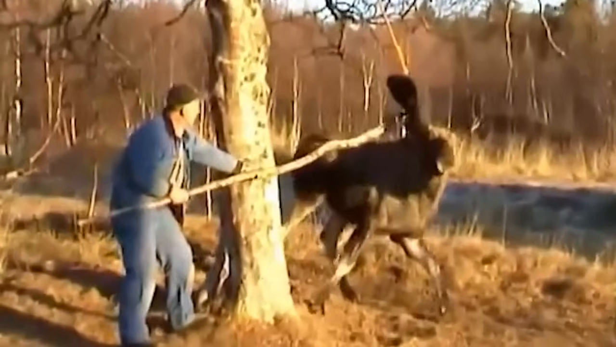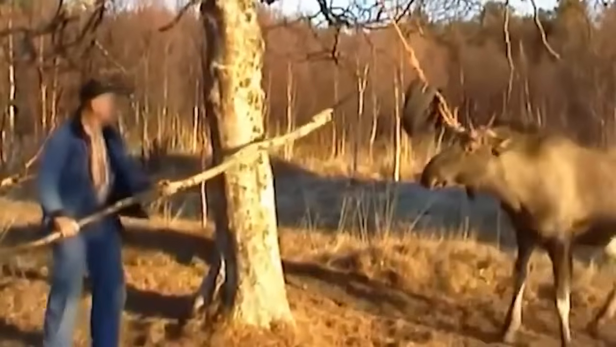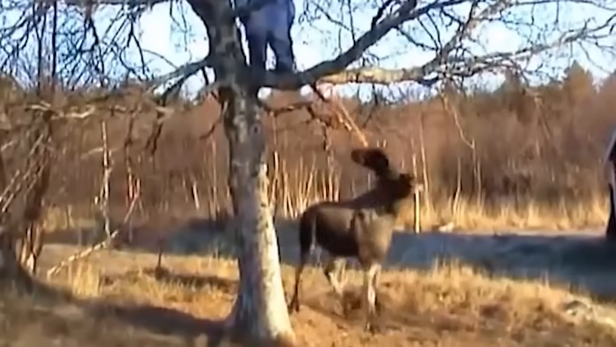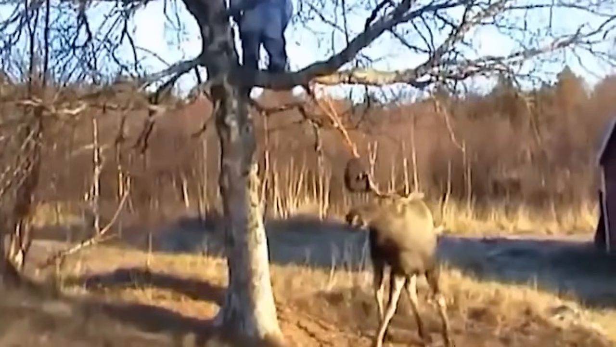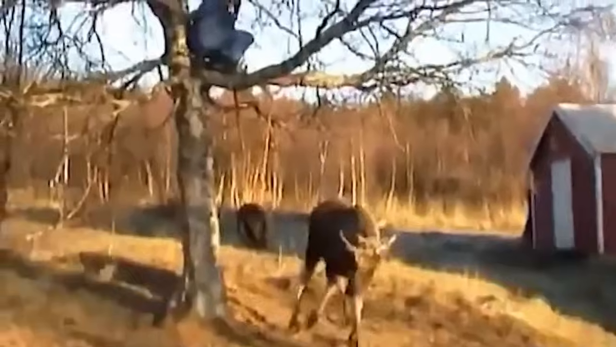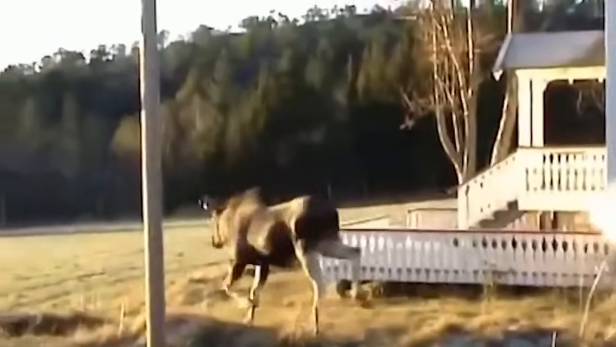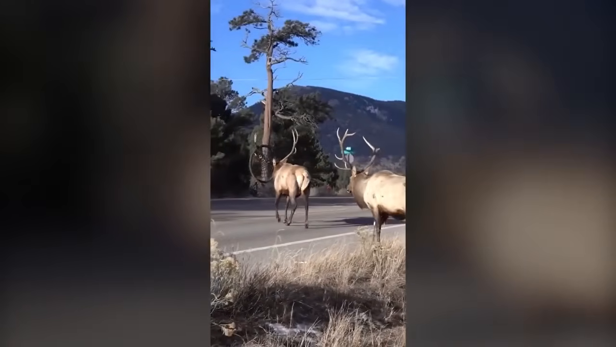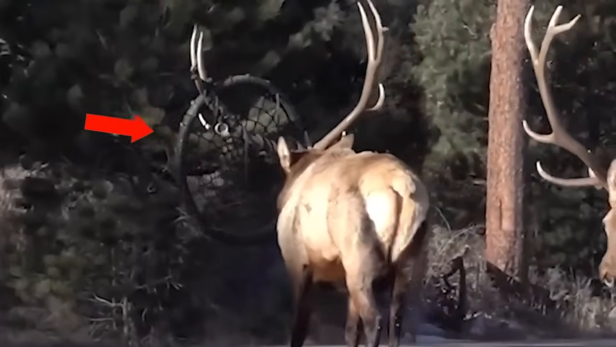At first he tried to rescue it using a long stick, but terrified already, the moose was not much of a help. So the man had to climb the tree and attempt to save it by sitting on the top. Though this was not easy either, it worked at last. See the moose going back freely. And here, another moose was spotted crossing the road, trapped in a mesh tree swing.